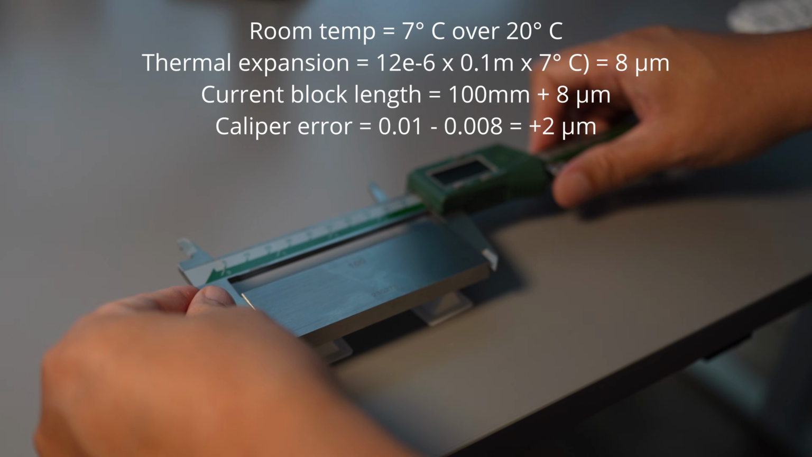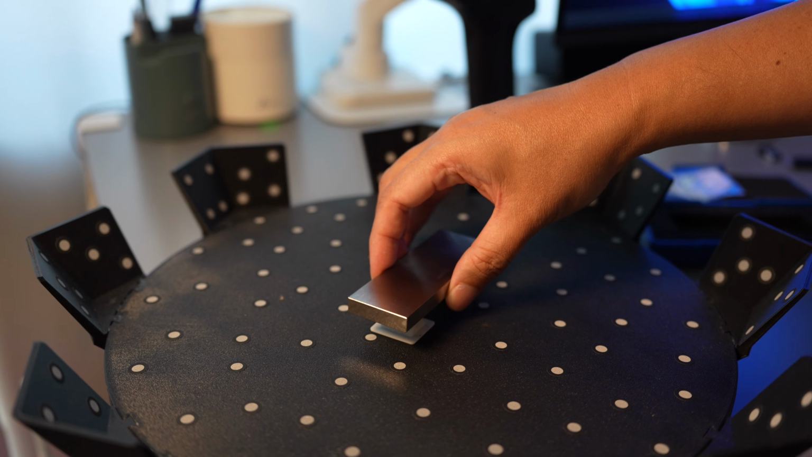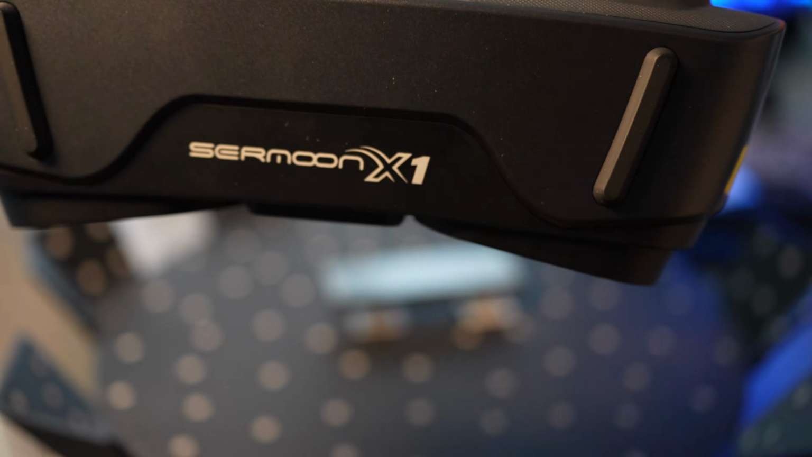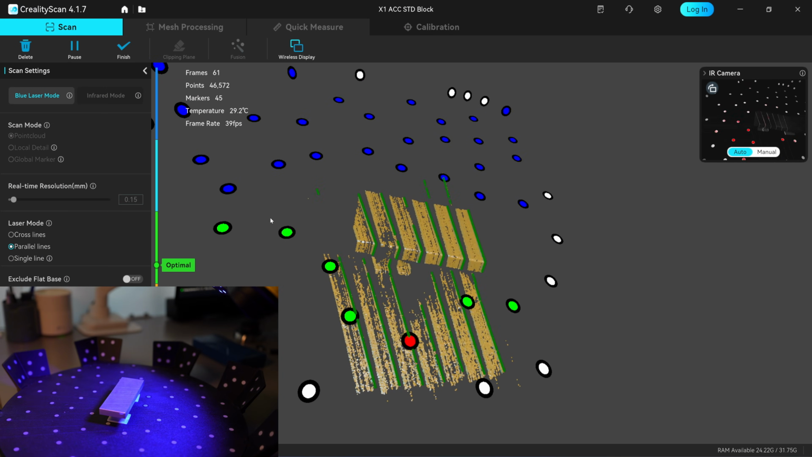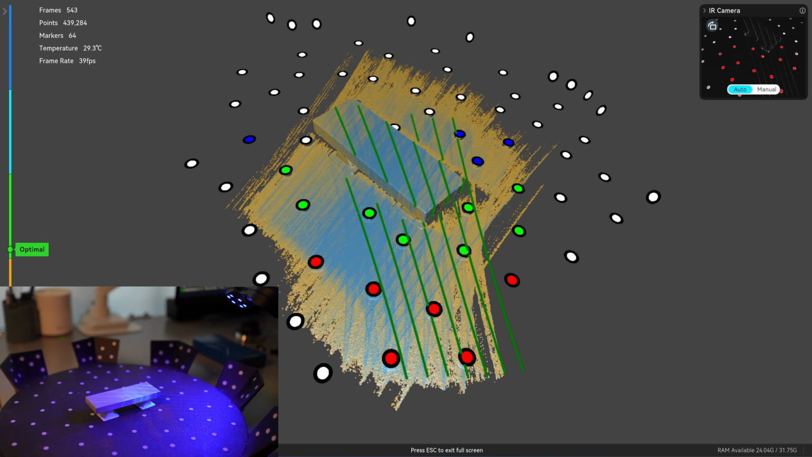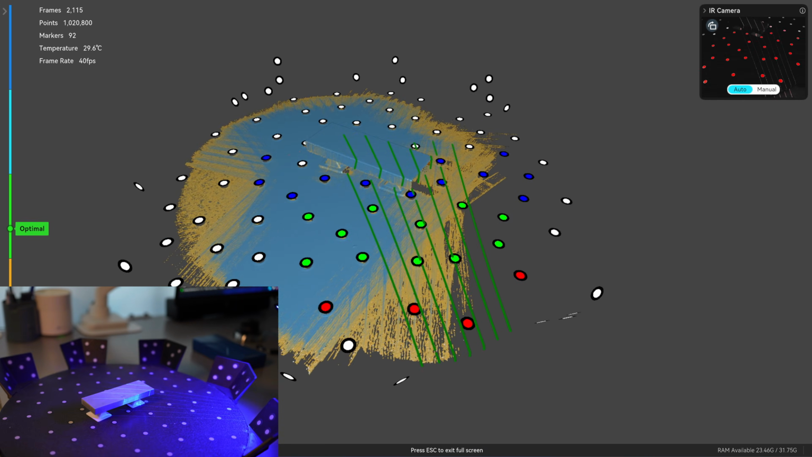This vernier caliper has an accuracy error of 2 micron. Next, I'm going to test it with the Sermoon X1 in parallel line mode. The gauge block has a mirror finish, so I have to apply a very thin layer of the spray.